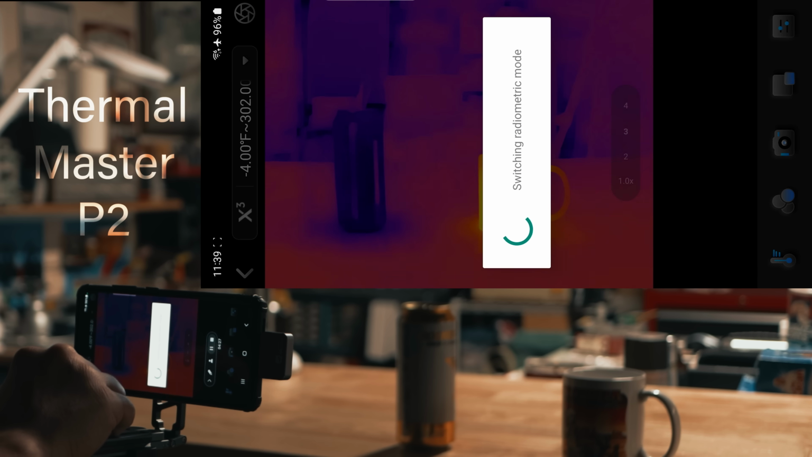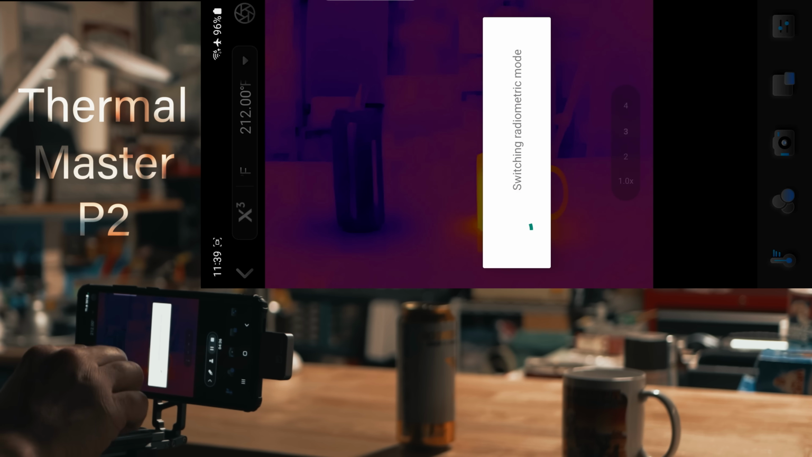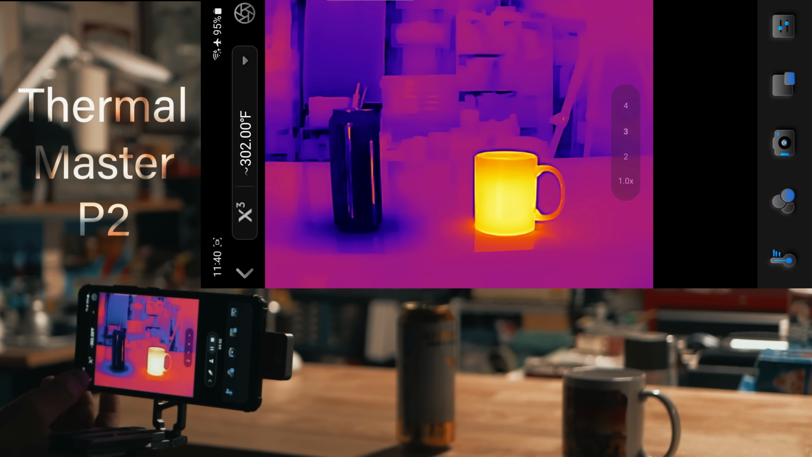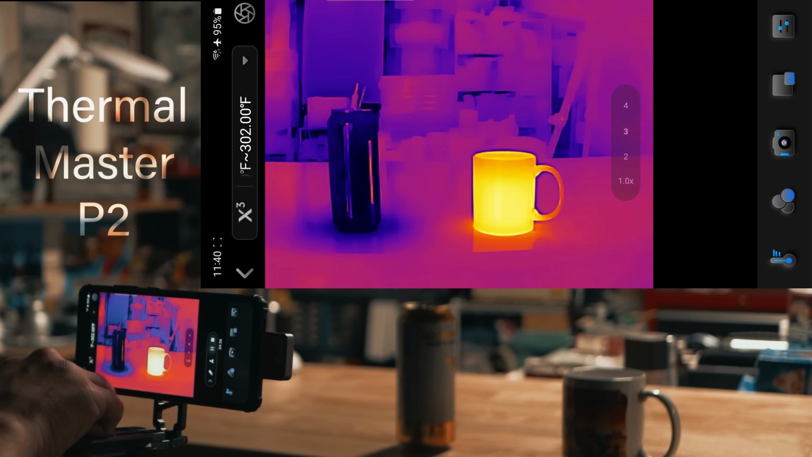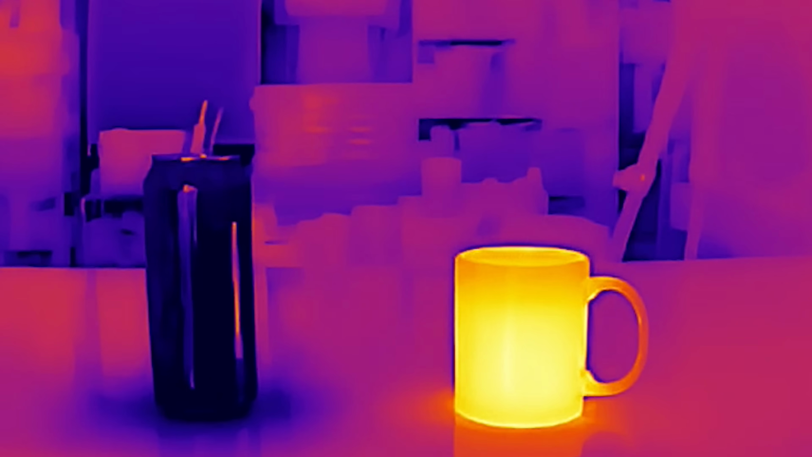If you put it in the higher mode, you will see it doesn't look quite as sharp, but that's the same with the Flir. And then next to that, we have the X3 button, and that makes it a lot more sharp. If I turn that off, see, it gets a lot softer, and then turn it back on. It's a really nice image. It's definitely a different approach than the Flir that uses an extra camera, but I kind of like how it just sharpens it up and it looks really clean.